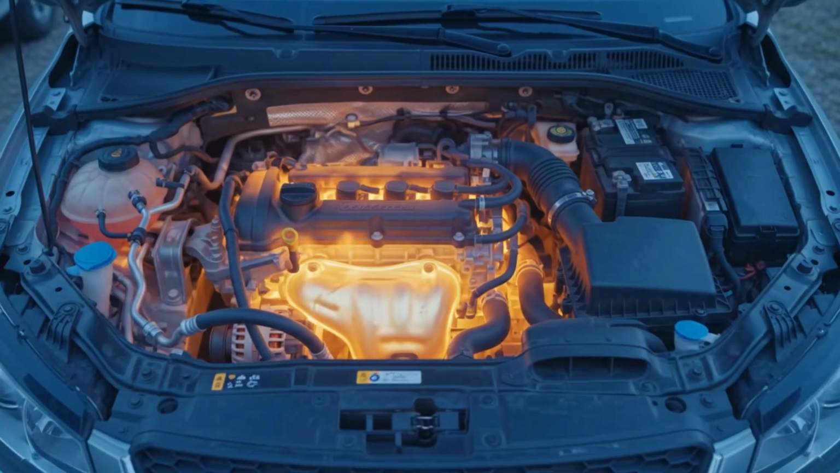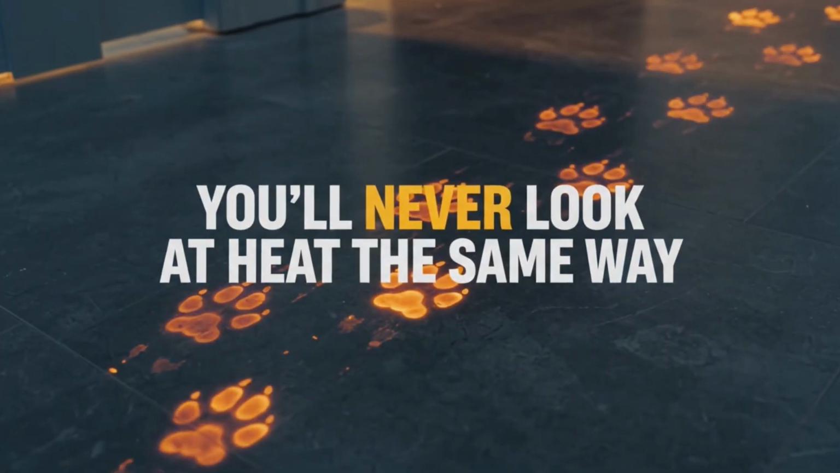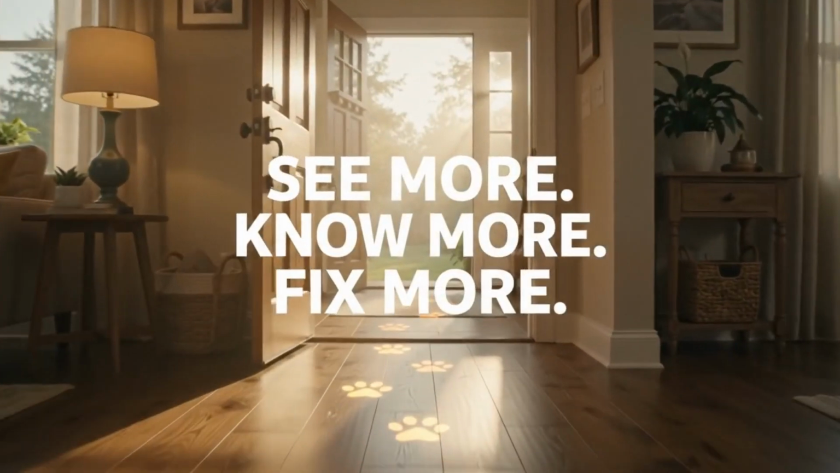Coffee, pipes, engines, electronics, even fresh paw prints leave a heat signature. Once you can see heat, ordinary things suddenly look incredible. Sometimes seeing what others can't is the first step toward making things better.